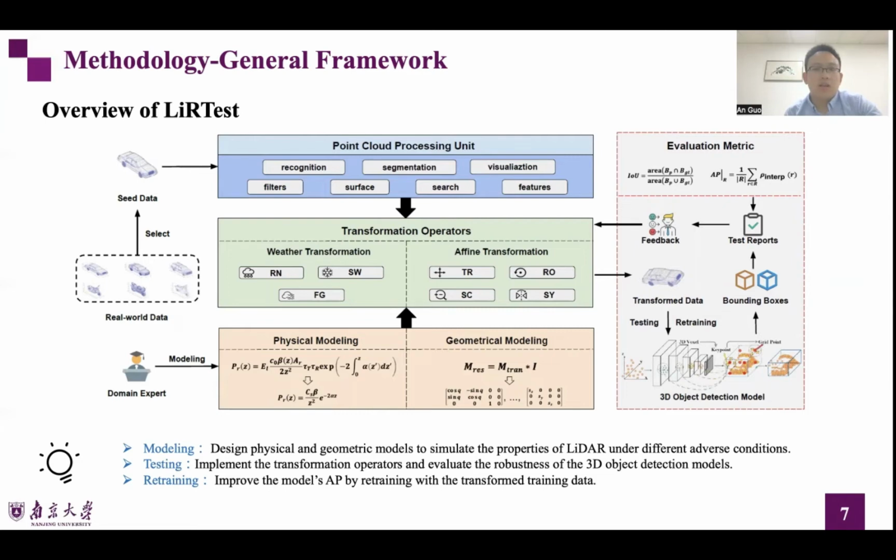After that, the transformed test data can be generated to evaluate the robustness of the 3D object detection model of autonomous driving. Finally, we get test reports based on detection bounding boxes and give feedback on operator design. Besides, LiRTest can improve the model's AP by retraining with the transformed training data.